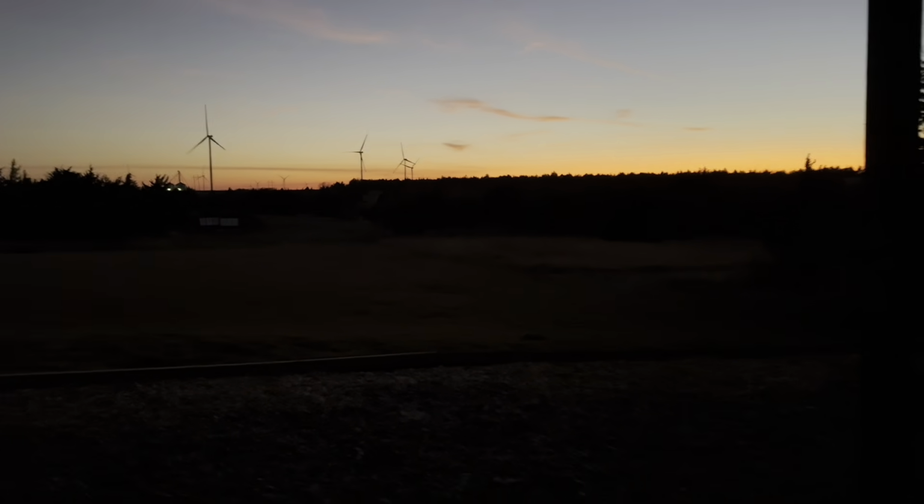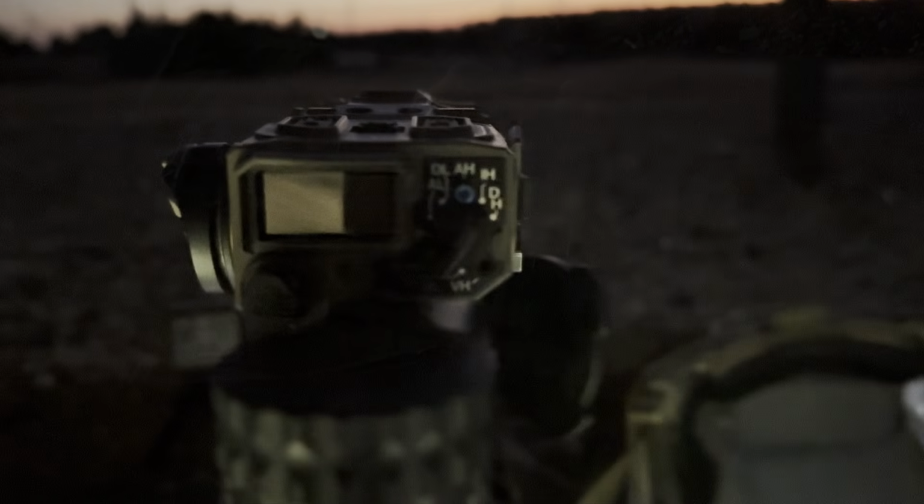Sun is still setting. It's very pretty out right now. And we're going to zero the Maztech real quick so you guys can see that.